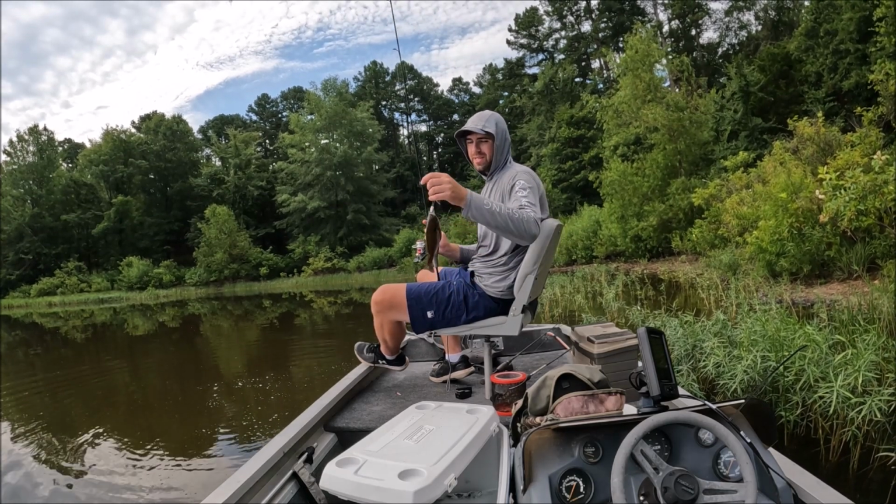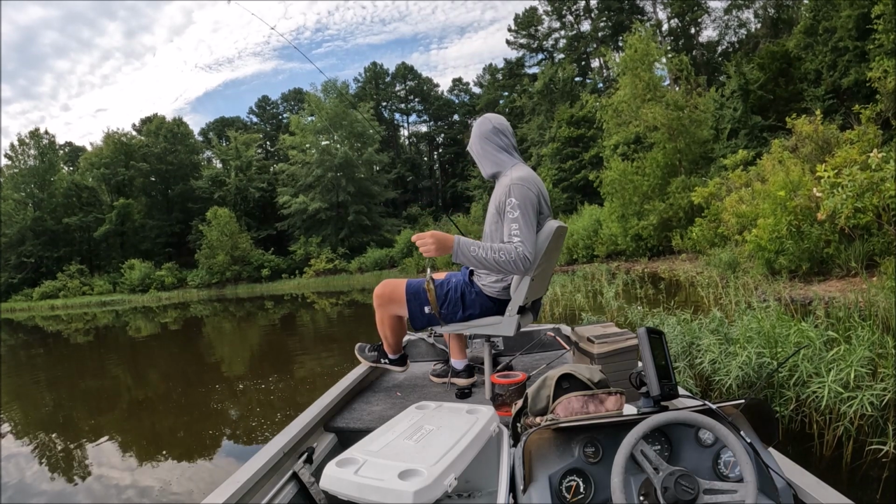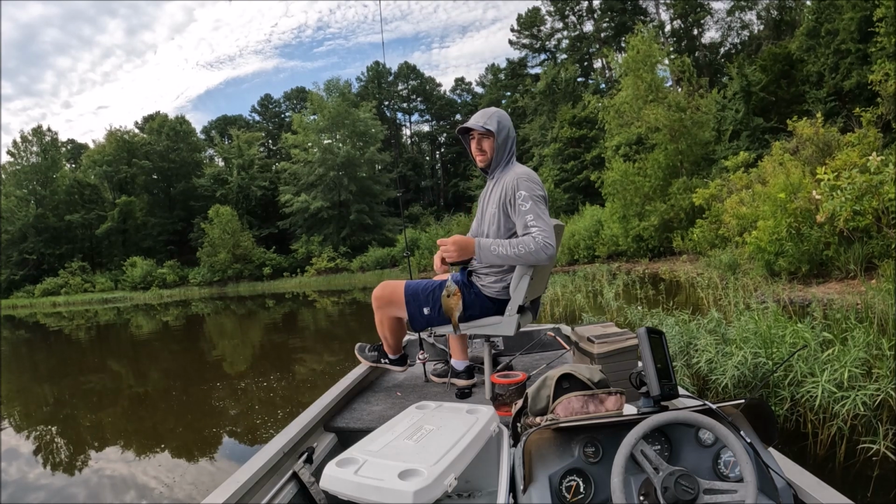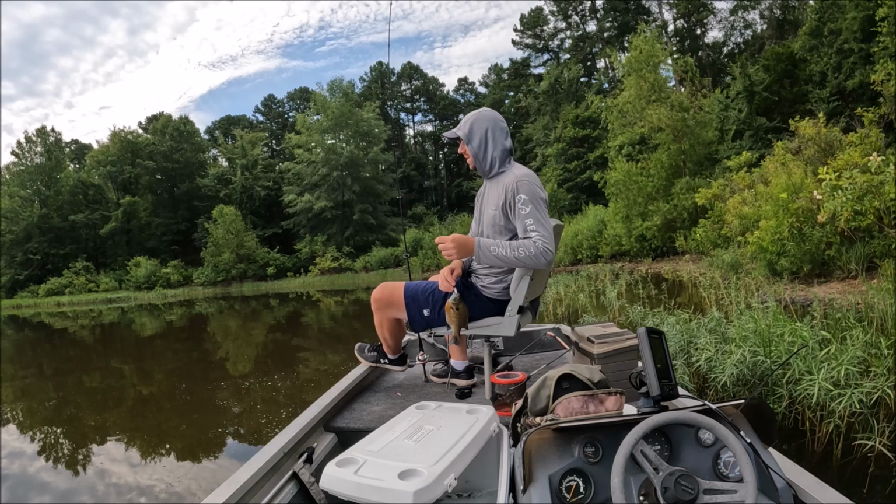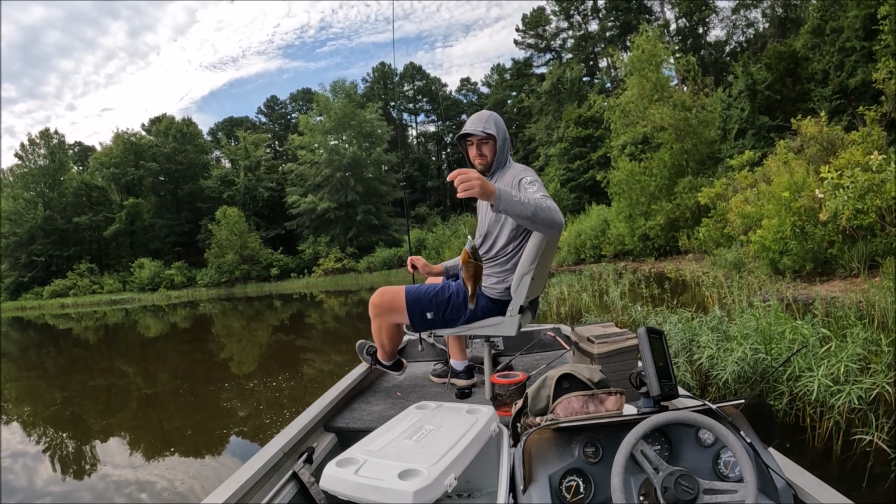Pawpaw and I are out here today looking for these big bluegill. What we're doing is we're using side imaging. We're going along these banks looking for these big bluegill beds. June, July, it is a fun time using the side imaging looking for these big brim.